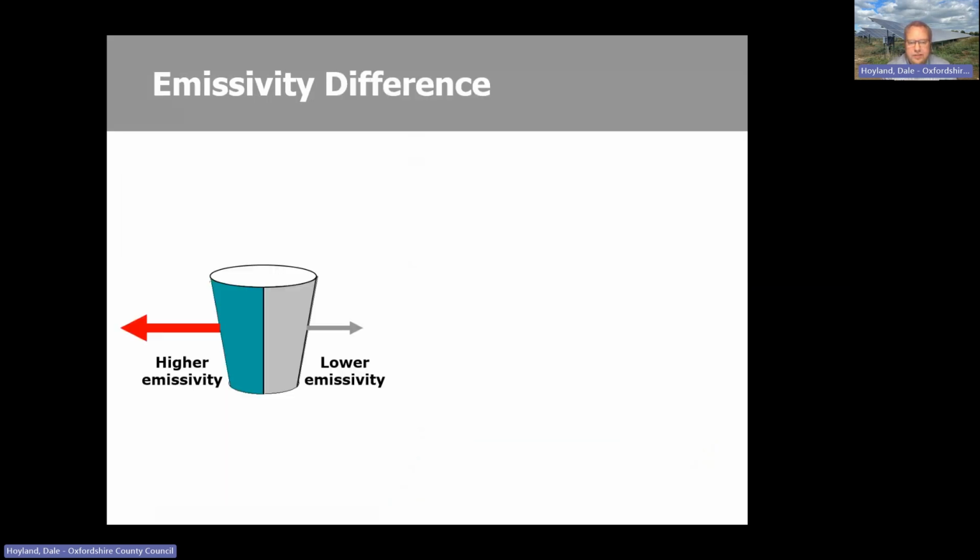Oh, I forgot I left this example in. Again, when I do these training sessions in person, I've always got my Oxfordshire County Council mug, half of which is covered with aluminium foil. And that's the right-hand side on this image here.